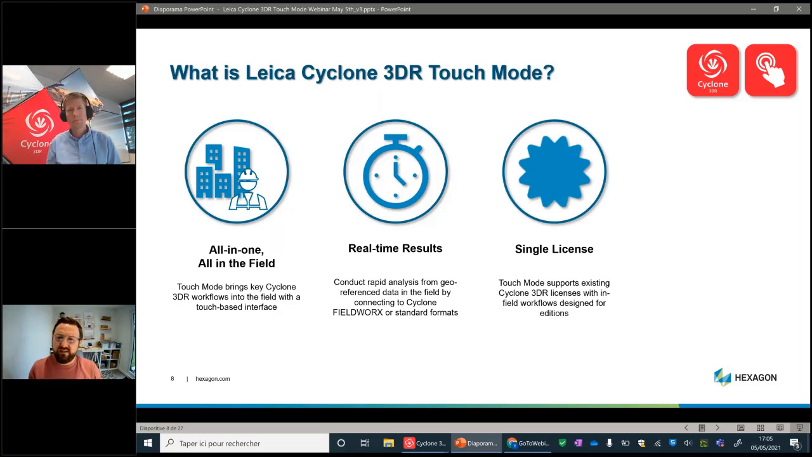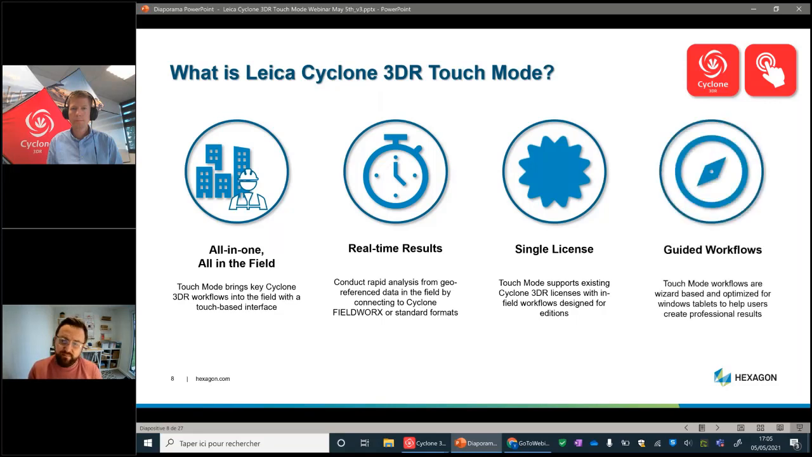It's a single license. This is quite important. If you've got the AEC module or the Pro bundle, you'll have access to this already. If you haven't got those, then just get in touch with us and we can provide you costings. But effectively, for those users who've already got those licenses, it's very easy to start using the touch mode interface.